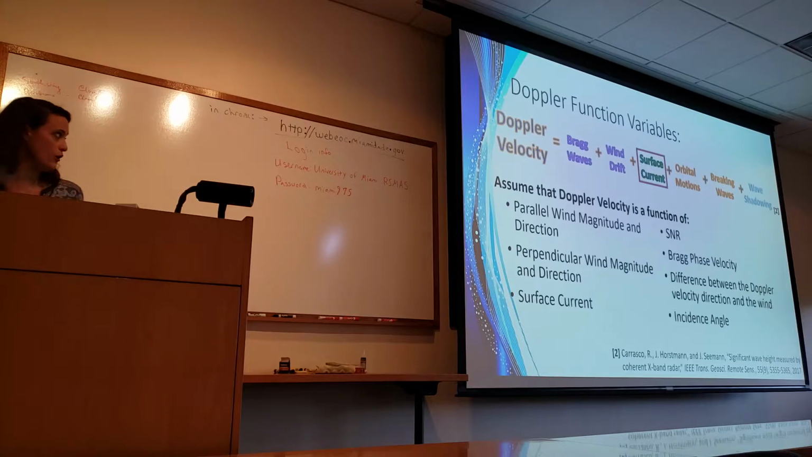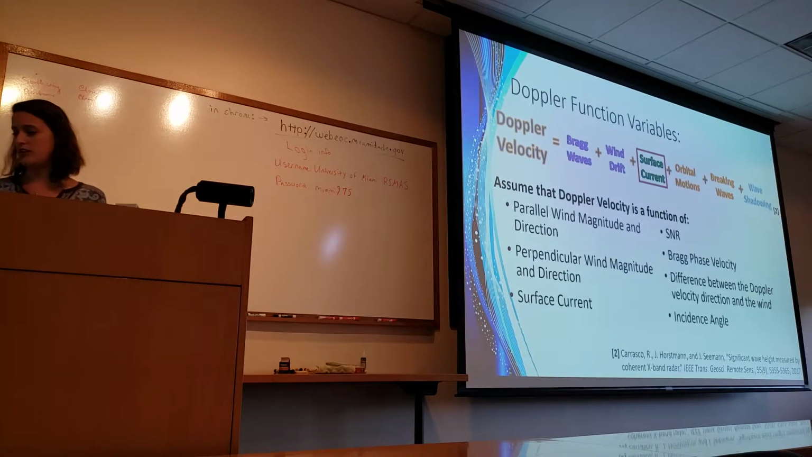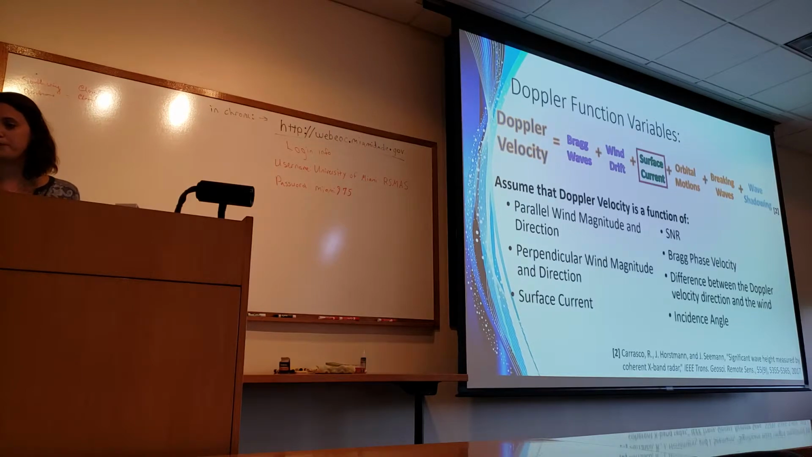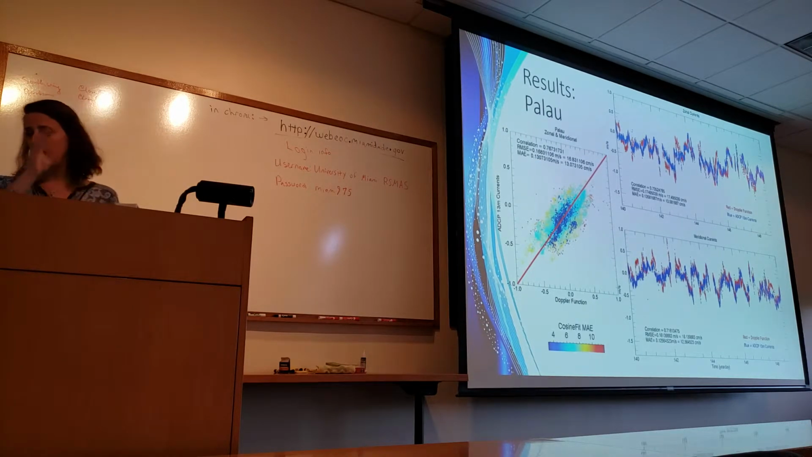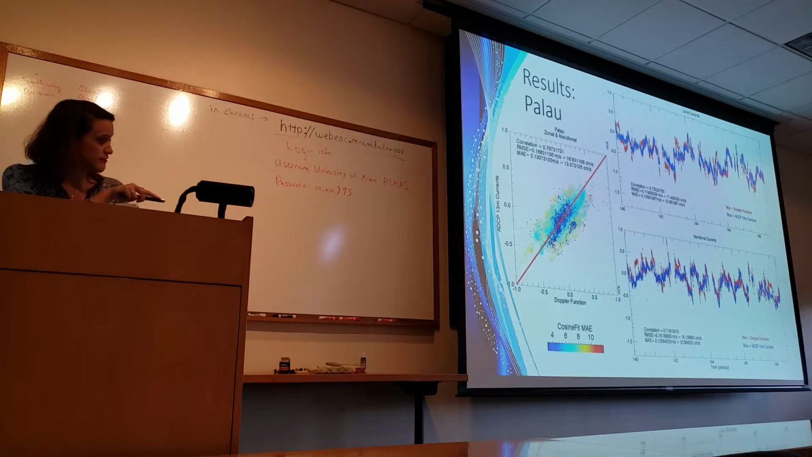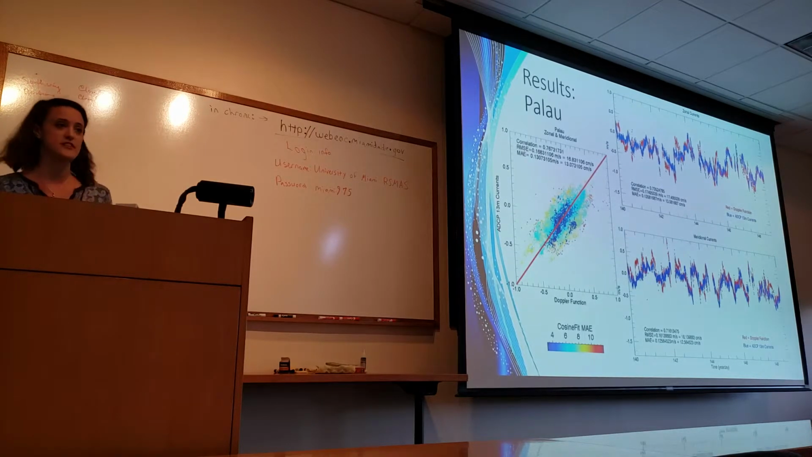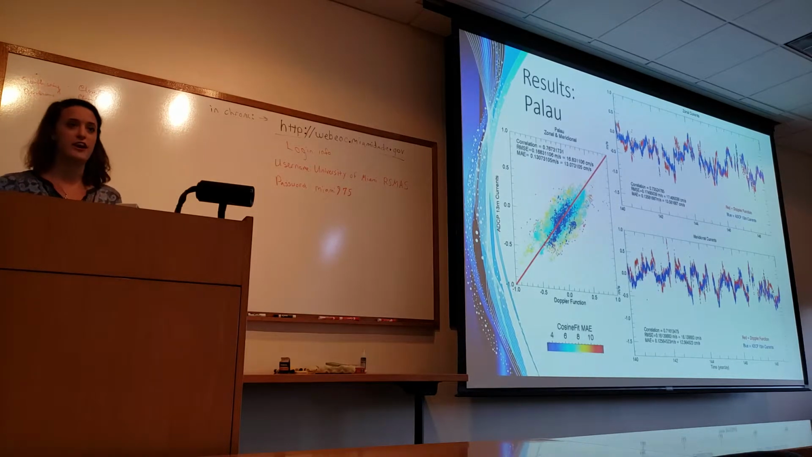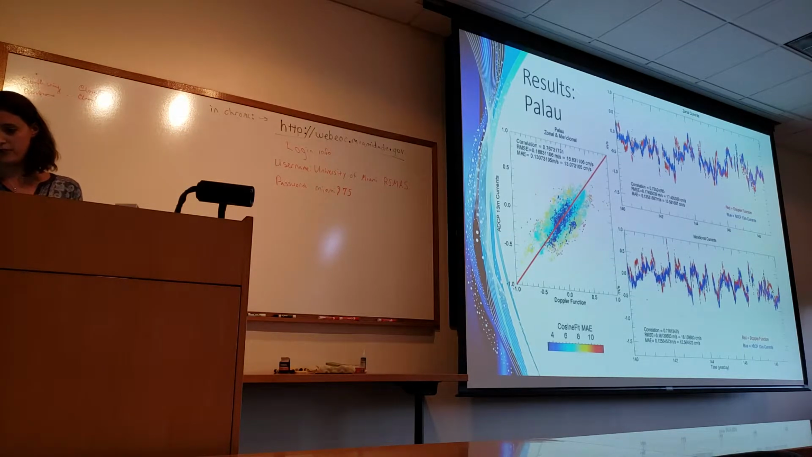And we want to solve for surface current. So we put all of this into one big regression and tried to figure out what it spit out. So here are some of our results. This is for pullout. You can see that it lines up, visually it lines up fairly well. The blue is the ADCP currents at 13 meters. That's the uppermost bin that we have that's useful from the ADCP. And the red is the Doppler function.